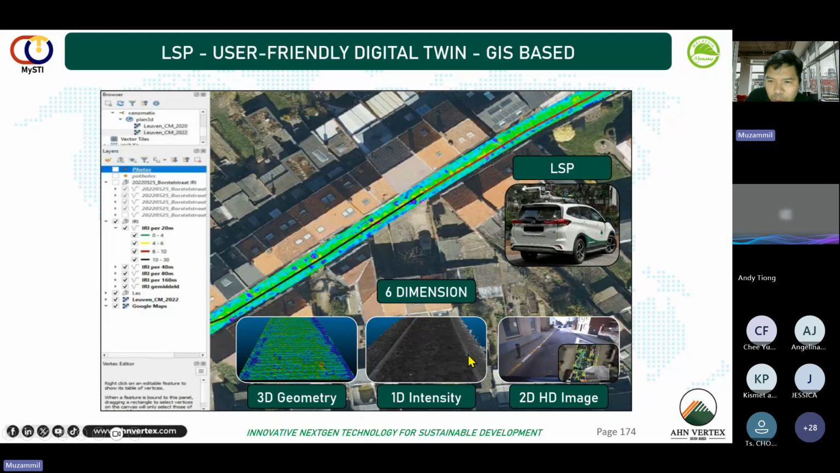Even though you're not looking at any picture, you can guess that it's a cobblestone road because of the accuracy of the LiDAR. The height accuracy of the LiDAR can go up to 0.5 millimeter. This means that any change in the y or z axis, or in the height, can be detected by the LiDAR. That's what makes LSP so useful for PCA.